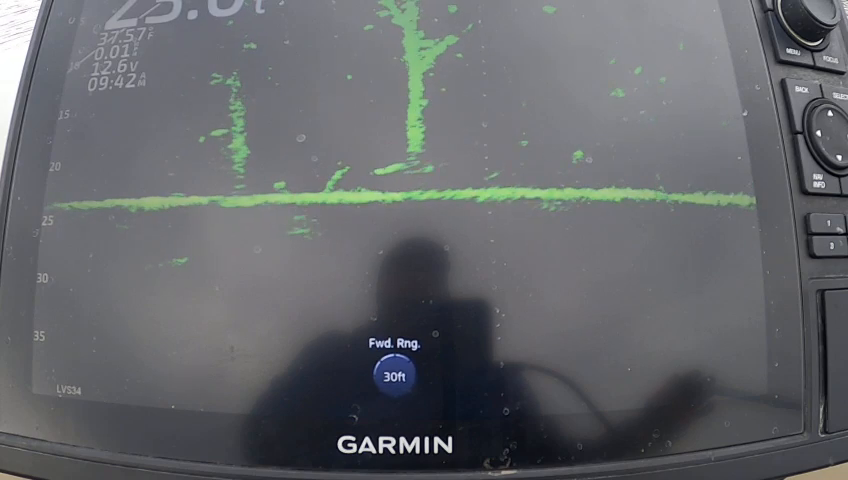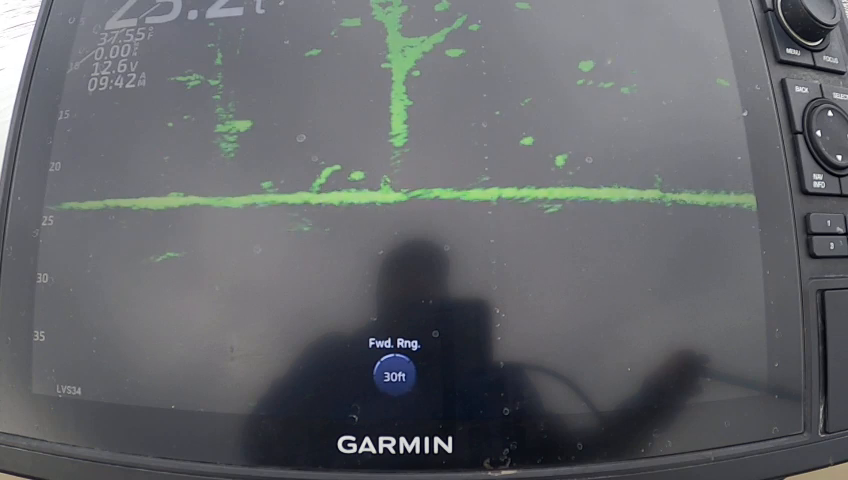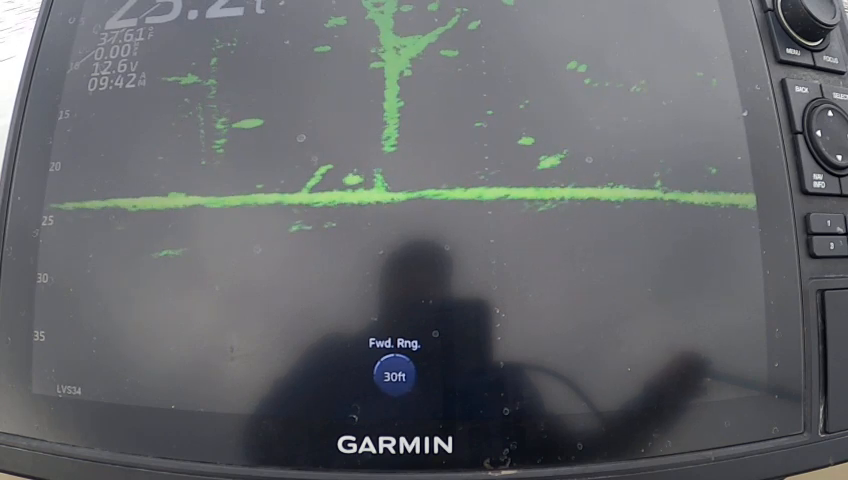So we're gonna get things ready here and dip down on some fish here. As soon as I can find some that I think are active, we'll be right back.